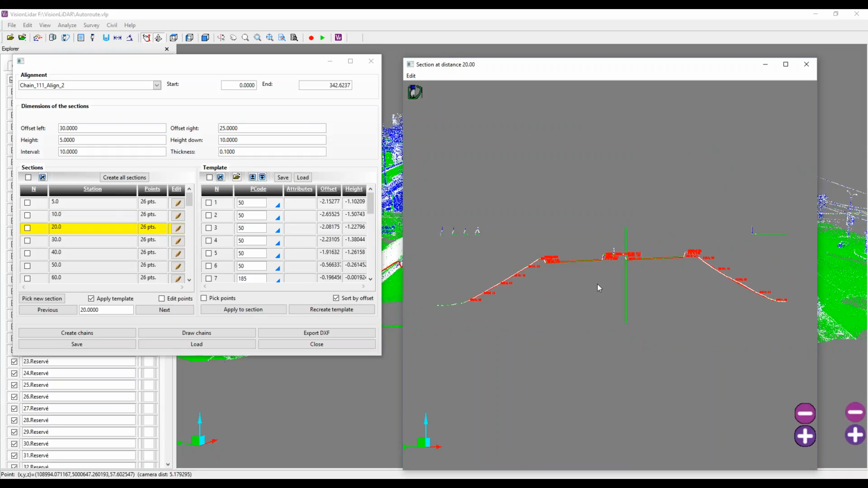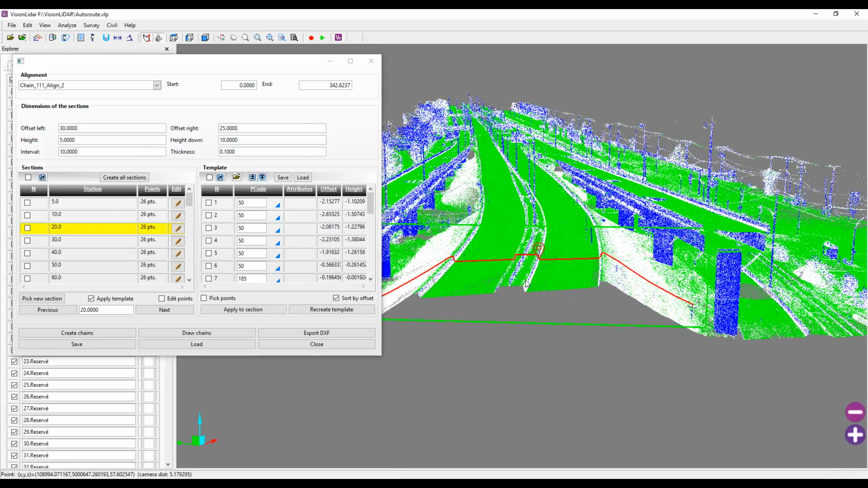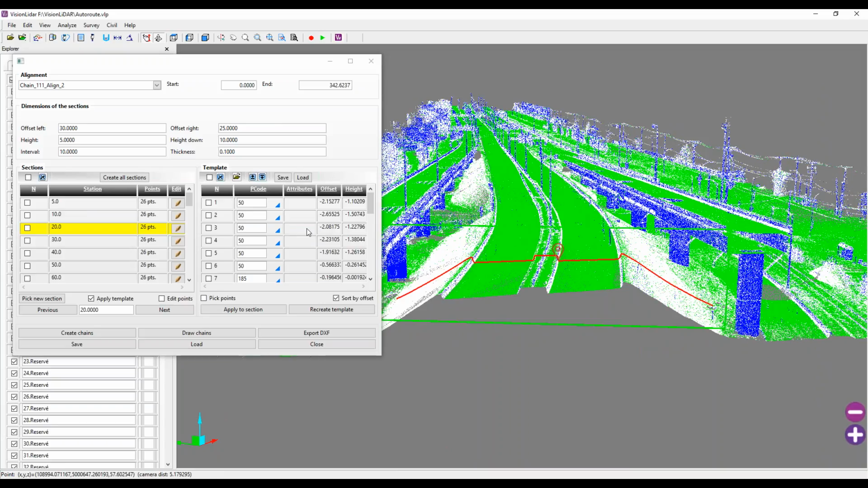However, in this case, I have created a template. So my template looks something like this. So as I move along on my sections, the template is being reapplied according to the last used station.